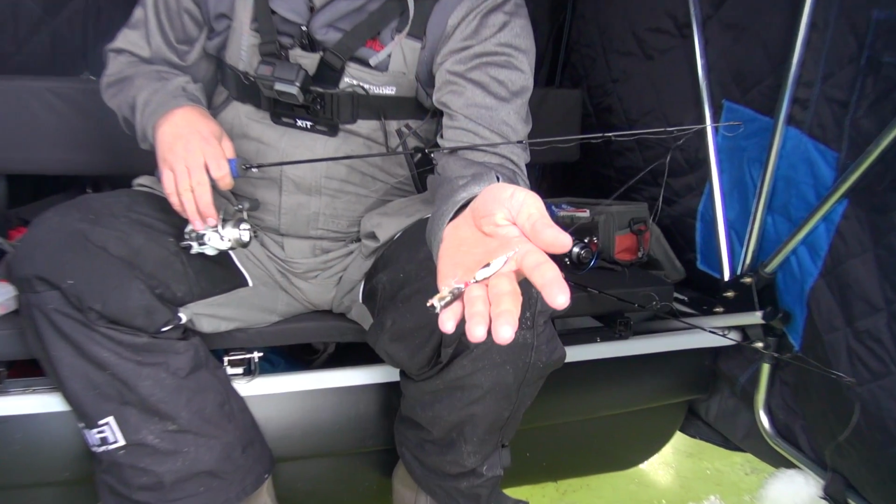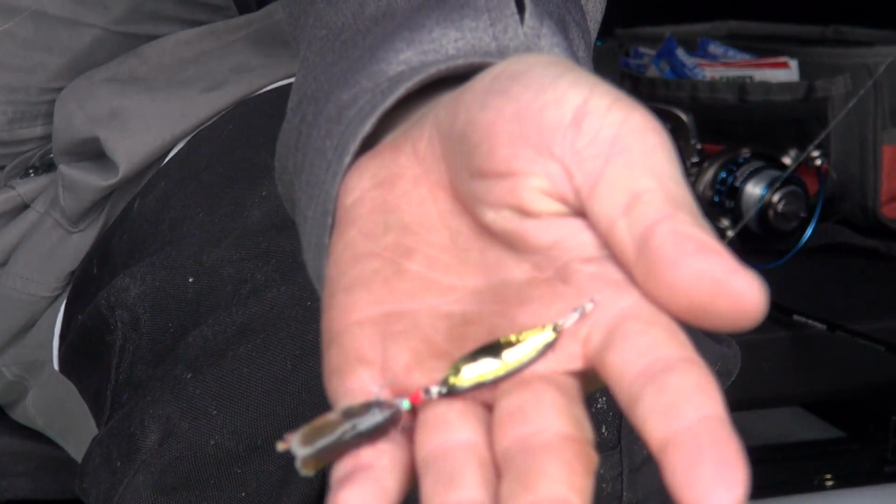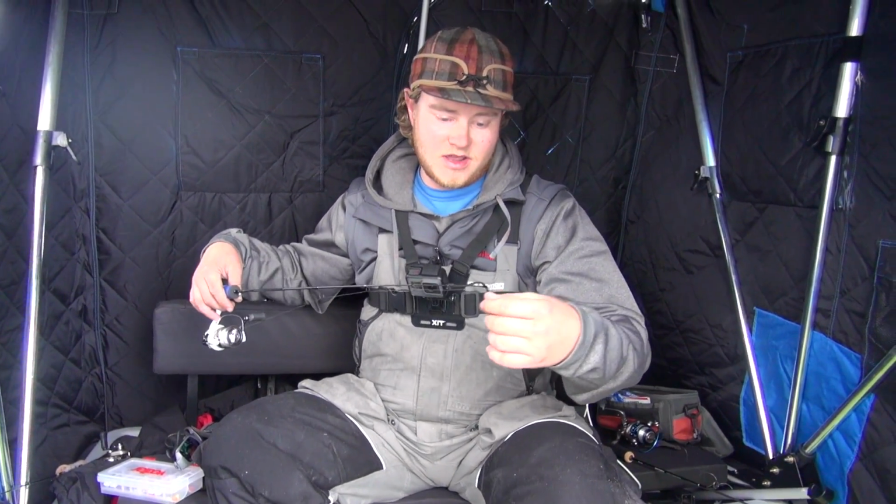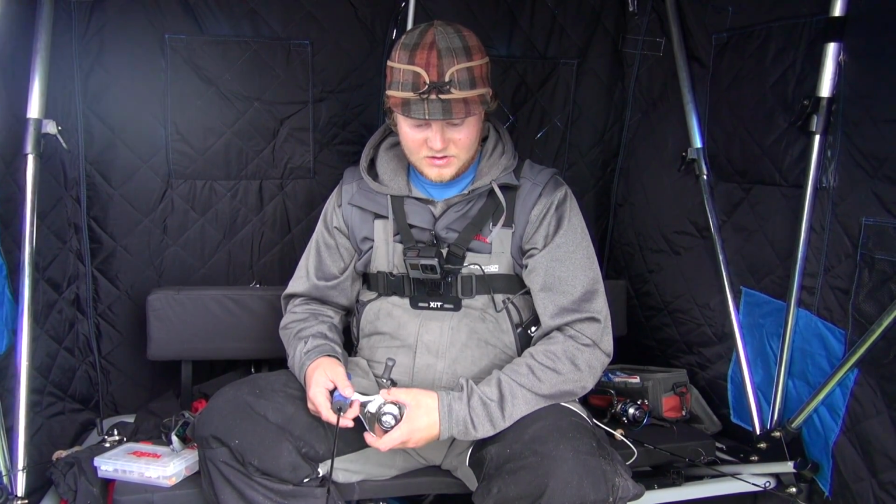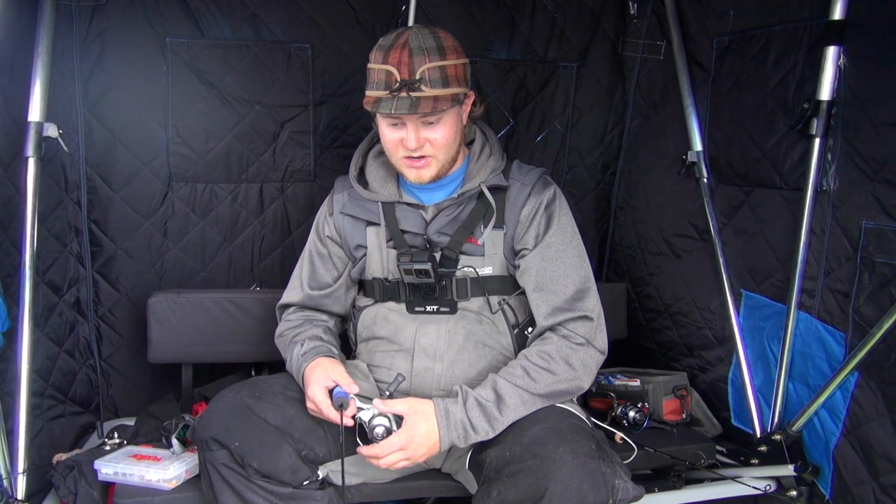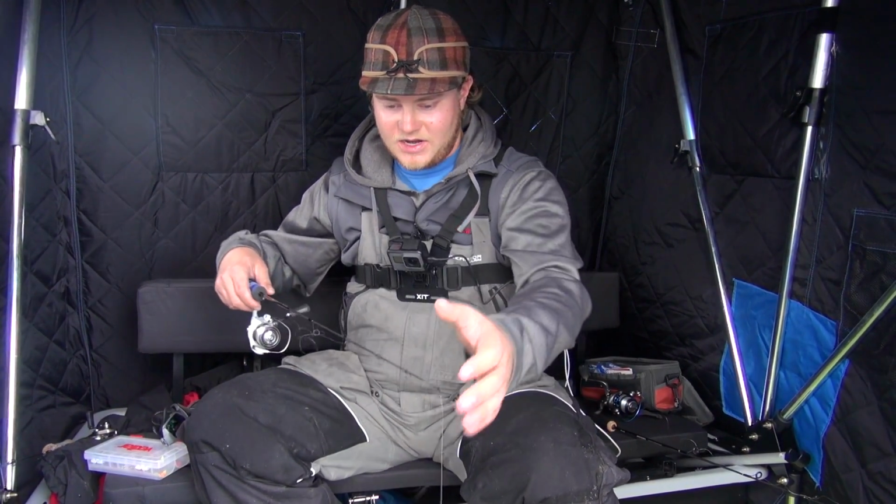As for the spoon that I'm using, it is a 1/16 ounce black and gold Leech Flutter spoon. It's tipped with a minnow head. They have been absolutely destroying this so far today. I think there's 4 of us fishing right now. Adam's filming. I think all 4 of us have some type of Leech Flutter spoon on right now, including gold. So it seems to be the ticket out here right now.